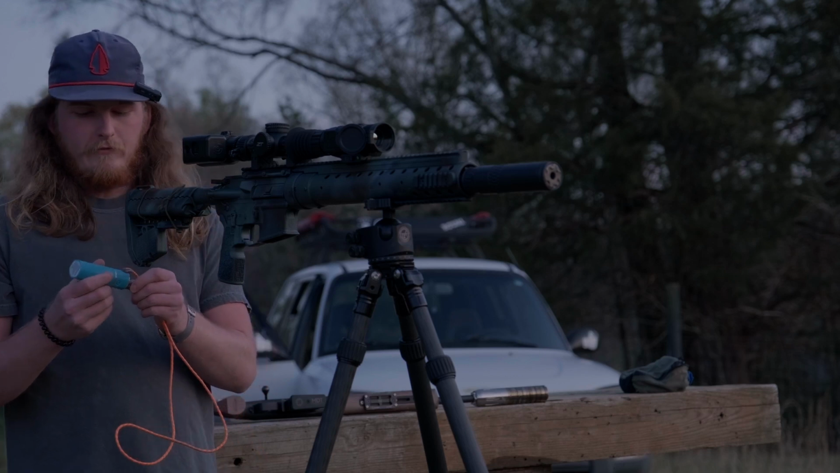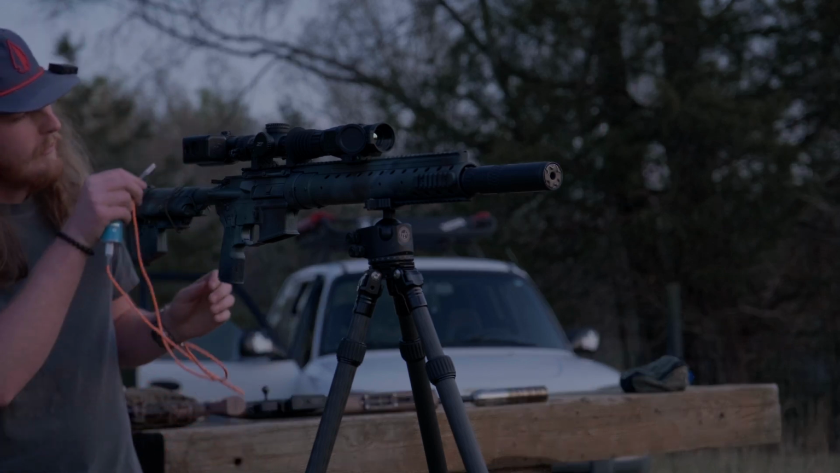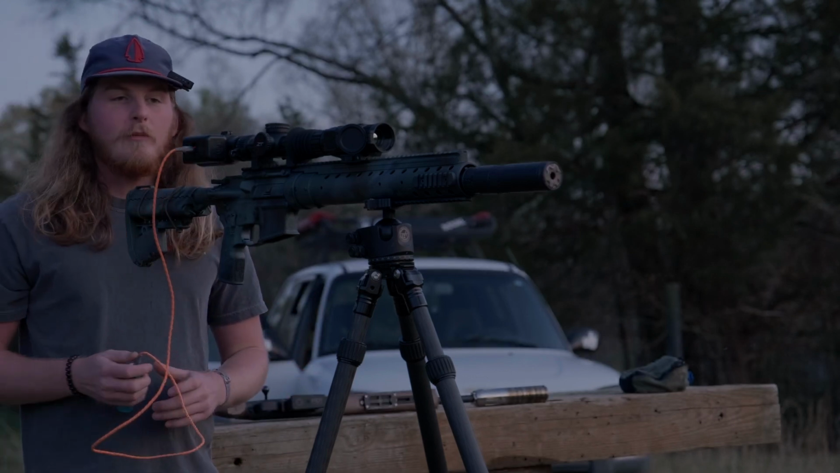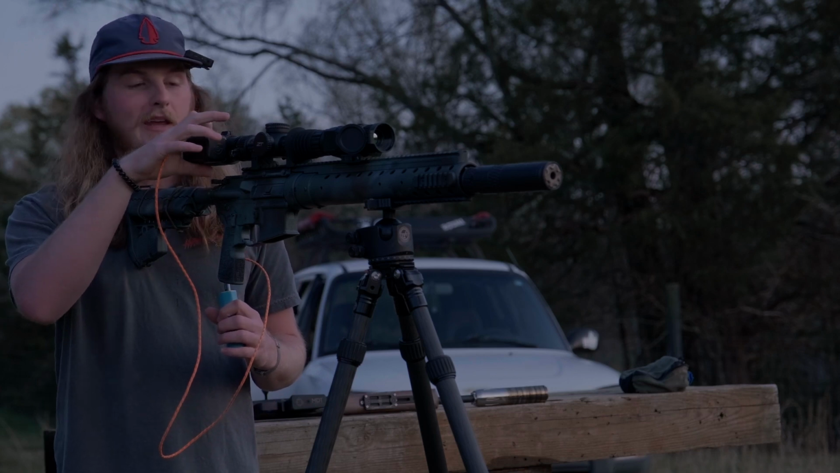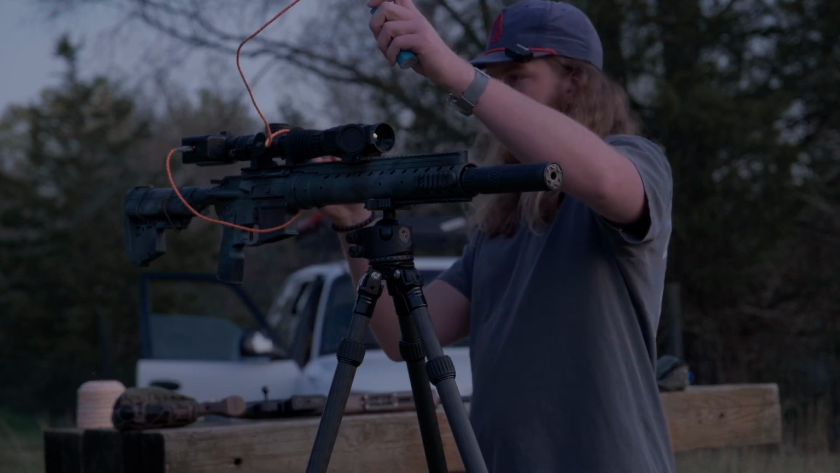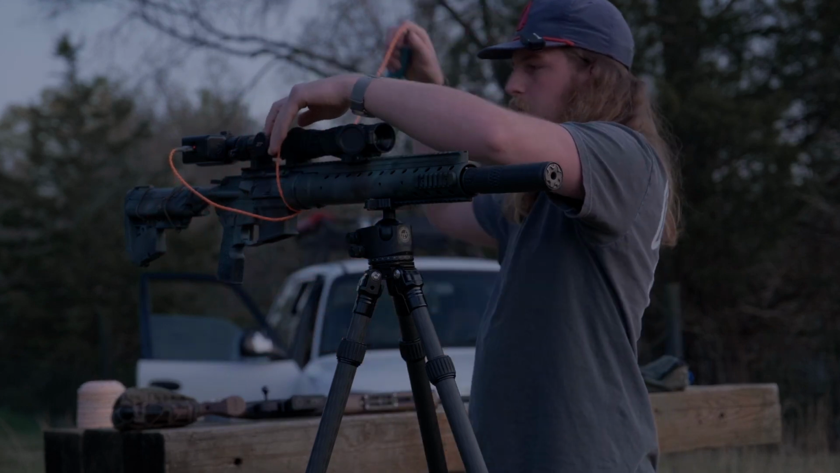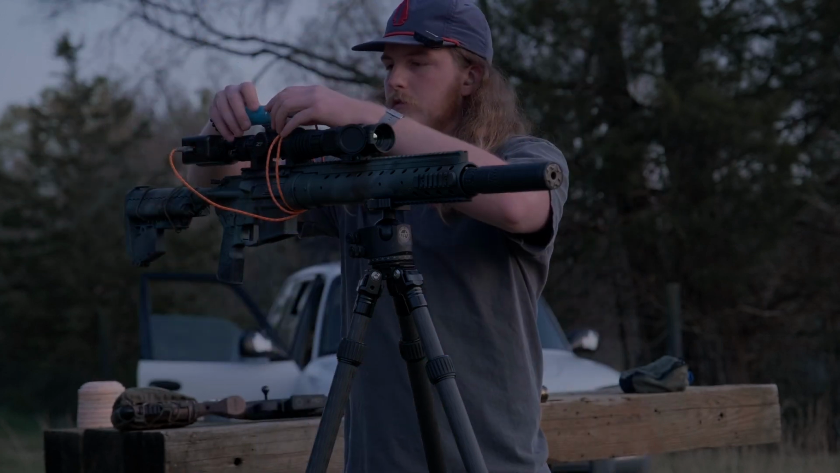Well, funny enough, as I was talking about hooking up a power bank to your thermal, I'm actually going to do that with my trigger cam, because it was dead, and I want y'all to see through it. So let's go ahead and just coil this around, and then we'll tape it. All right, let's just set it up there.